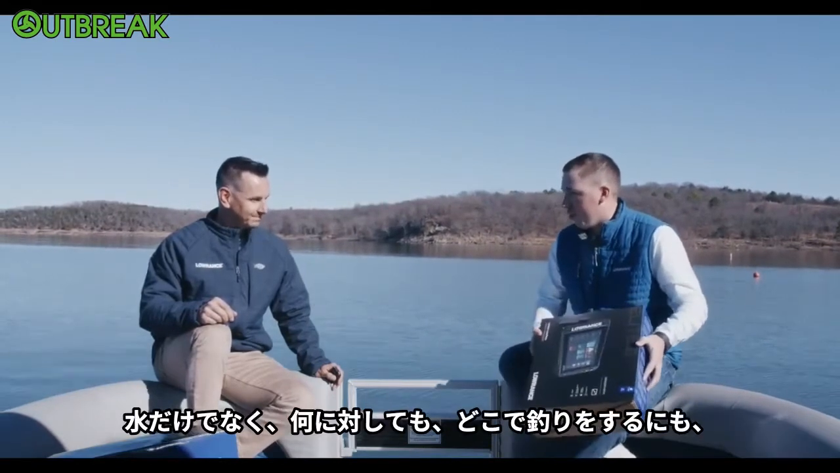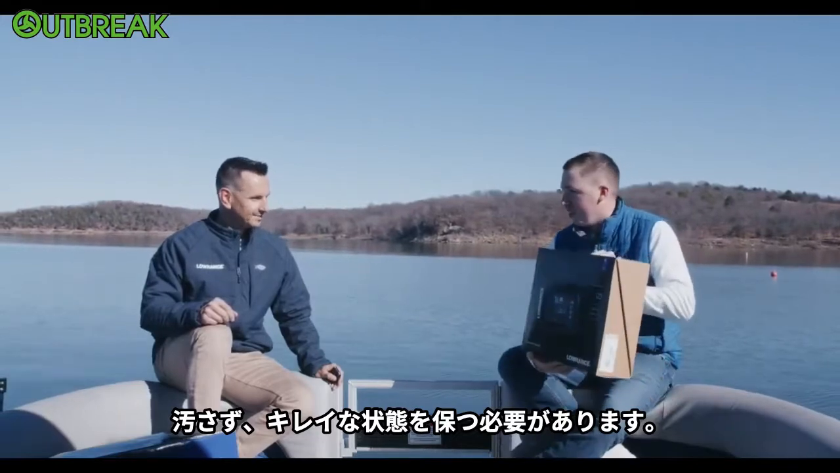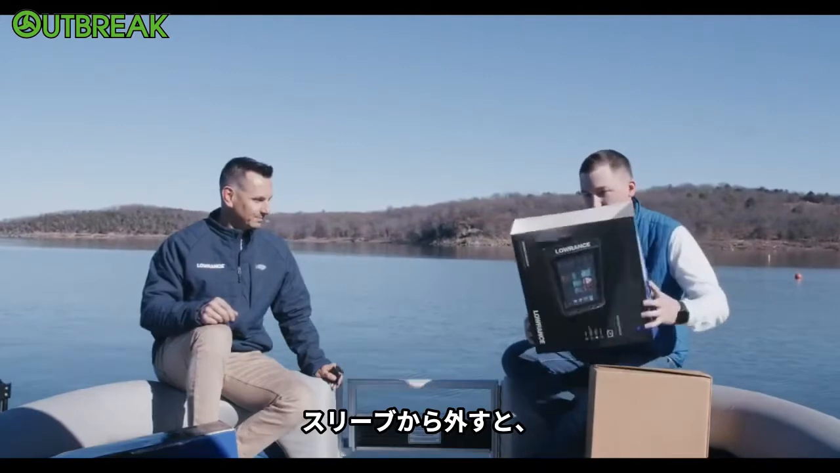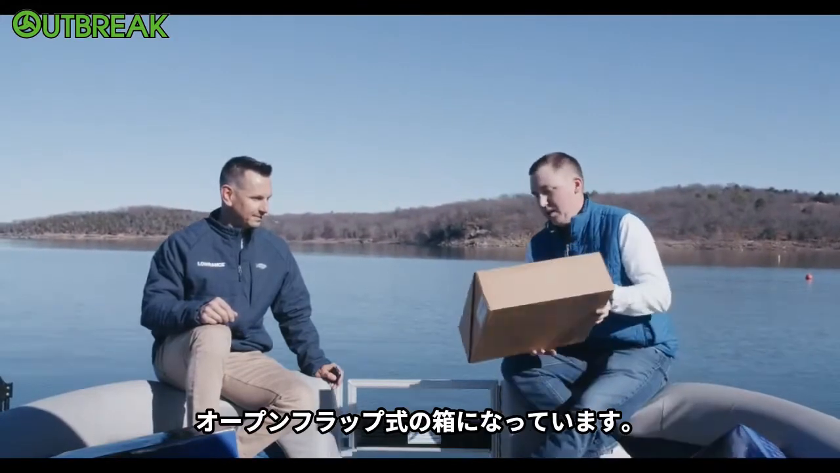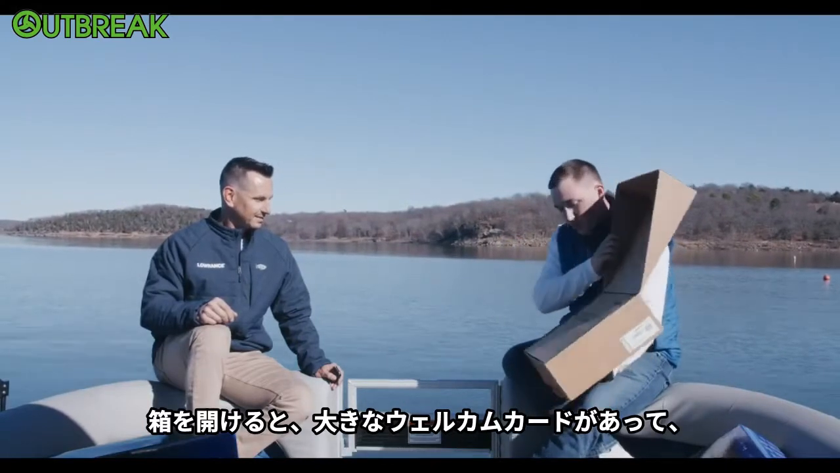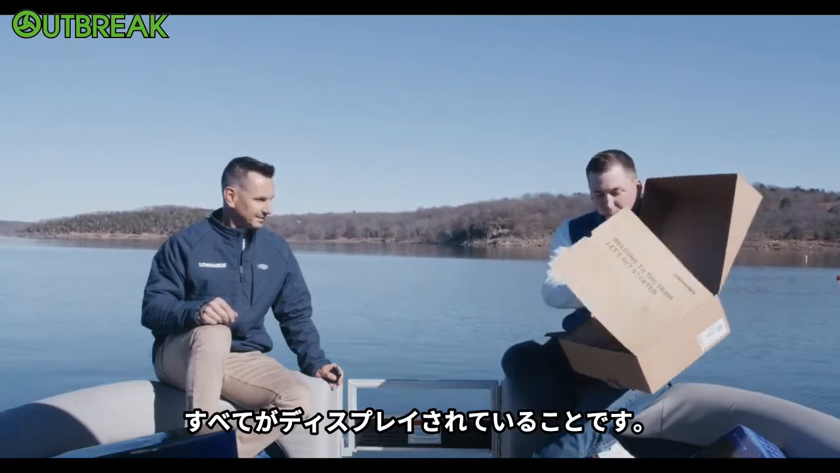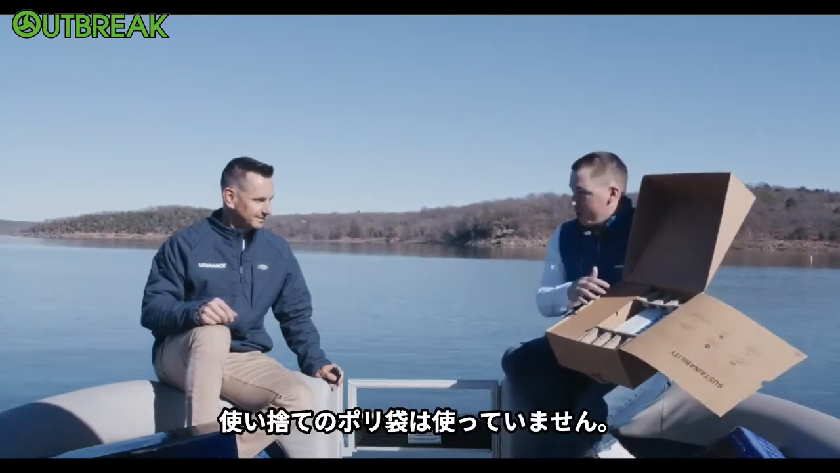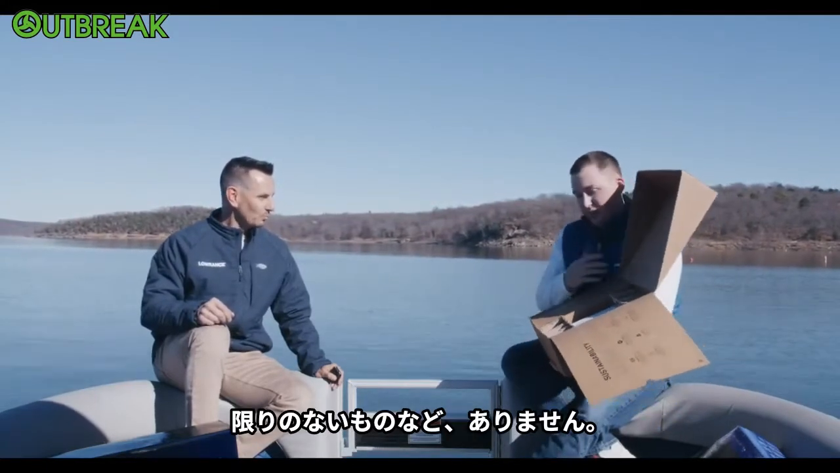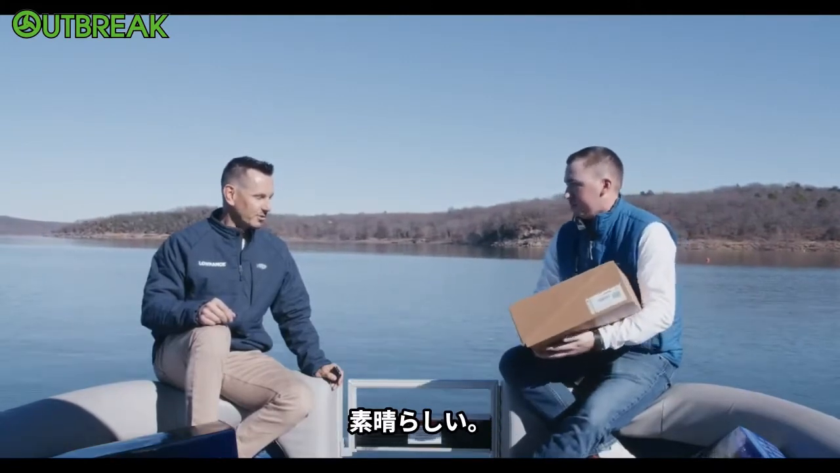We all have to do our part in making sure the water and everywhere we go fish is nice and clean. So we've done a lot of good work around just the design of the box. So you see just a sleeve that pops off, and then we have a nice open flap here with our new big welcome card. But then the cool thing is when you flip this up, you see everything about the display right here. And there's no single-use plastics in here at all either. That's great. So no plastic bags, nothing that's going to end up in somebody's waterway and pollute the water. So pretty nice. That's great.